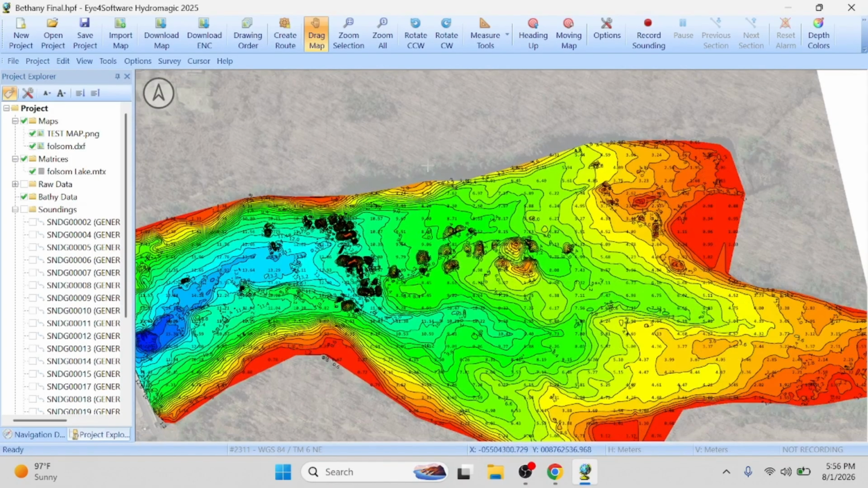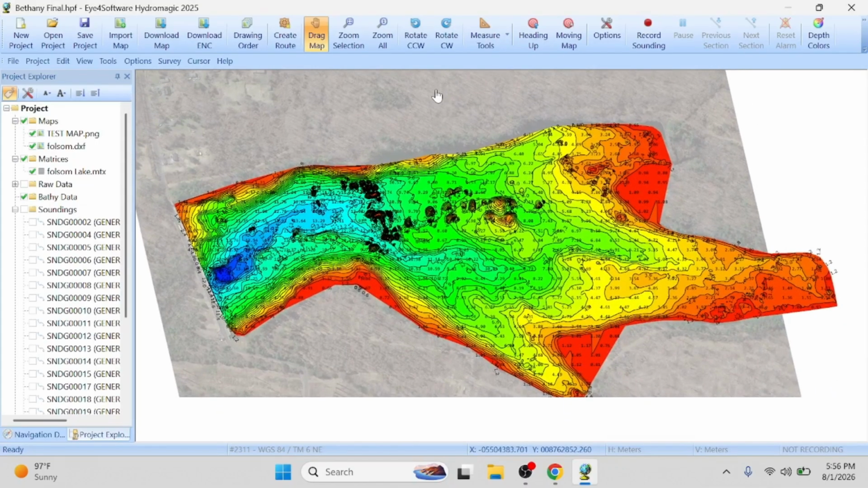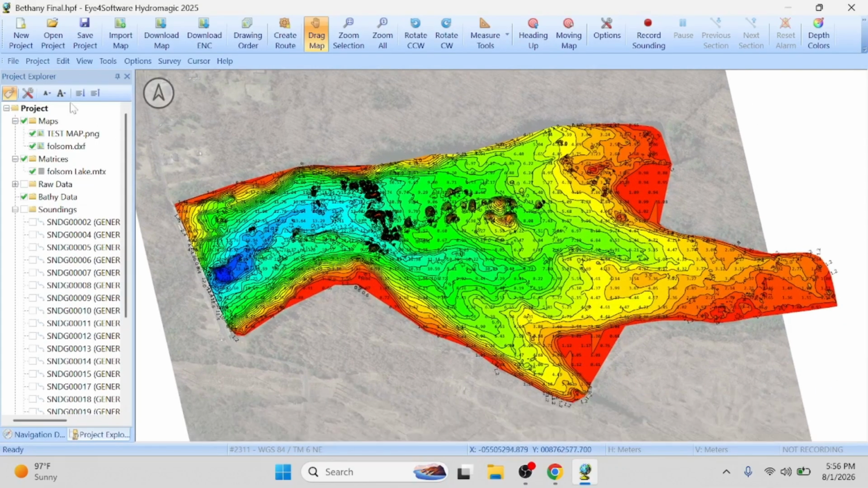The more you play around and use it, doing single beam is pretty simple. Hydromagic seems like a lot in the beginning, but when you really look at it, there aren't that many options. It's a powerful tool.